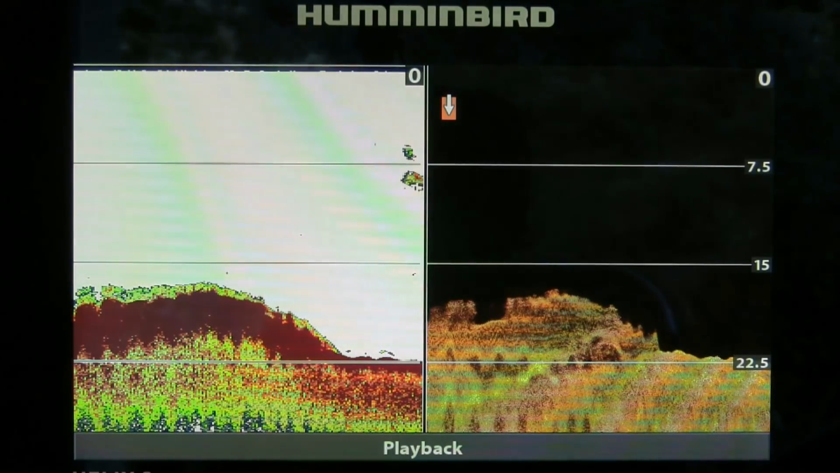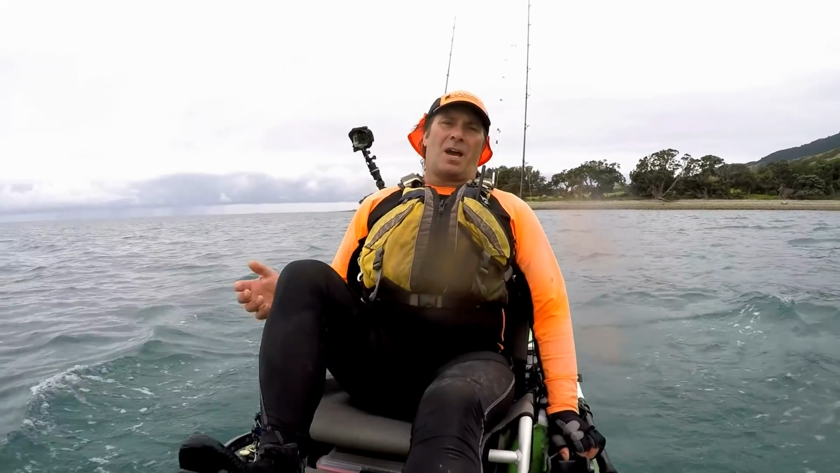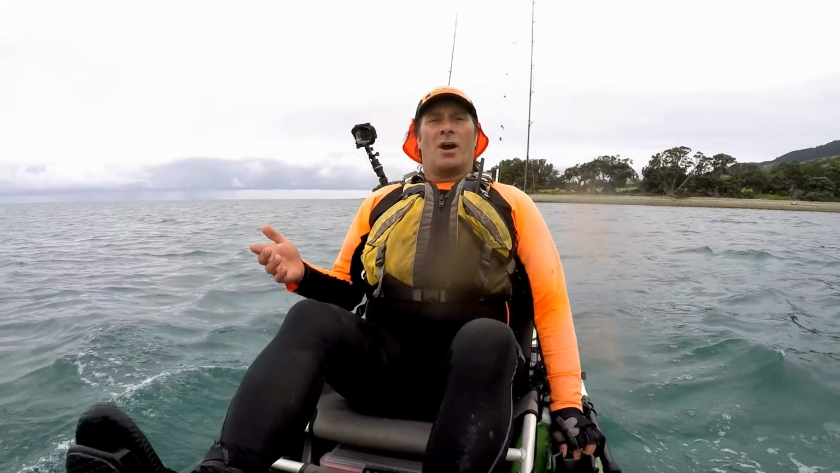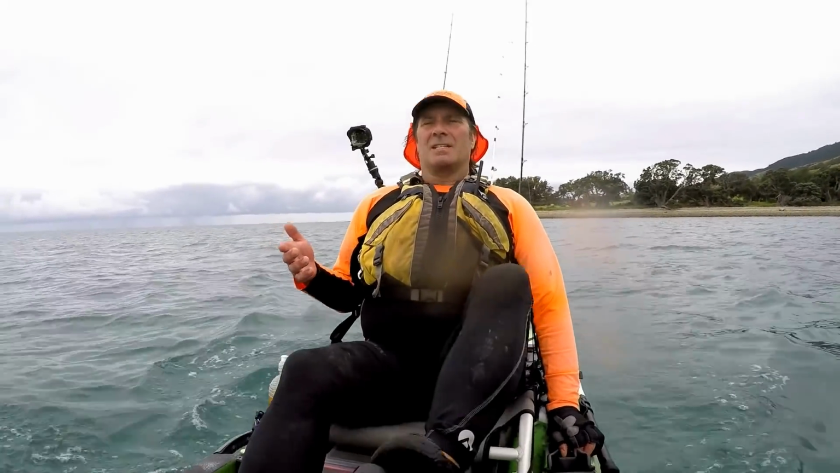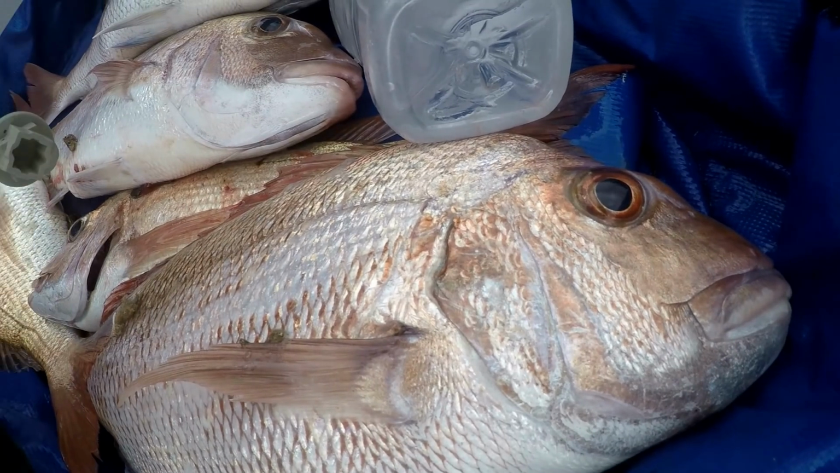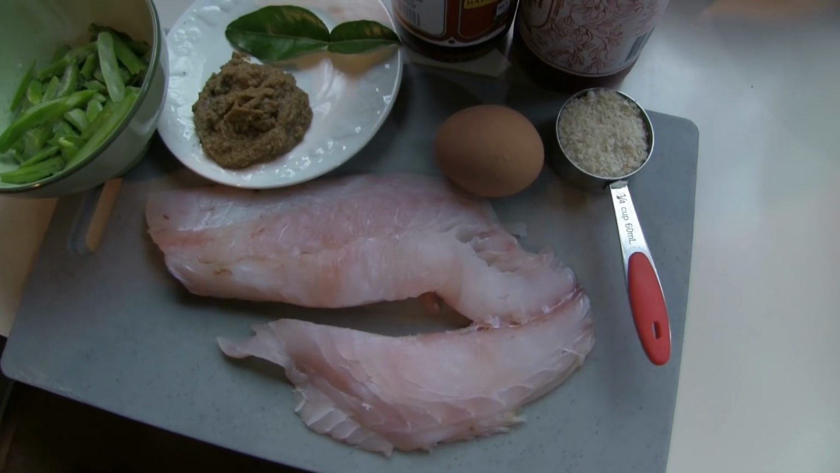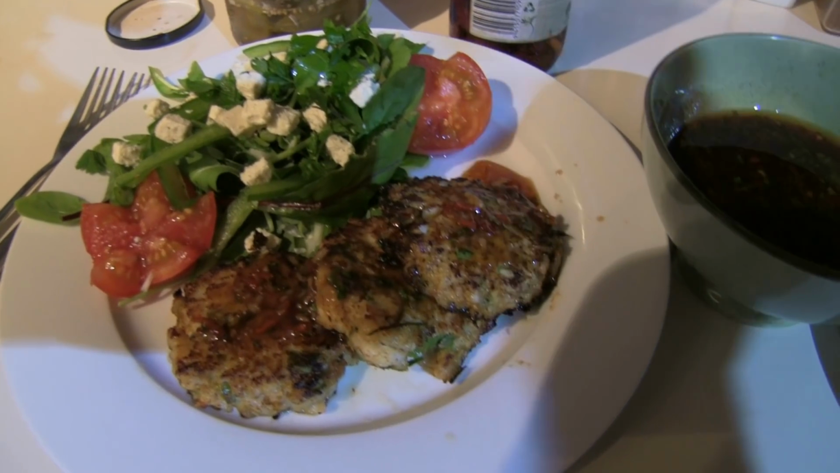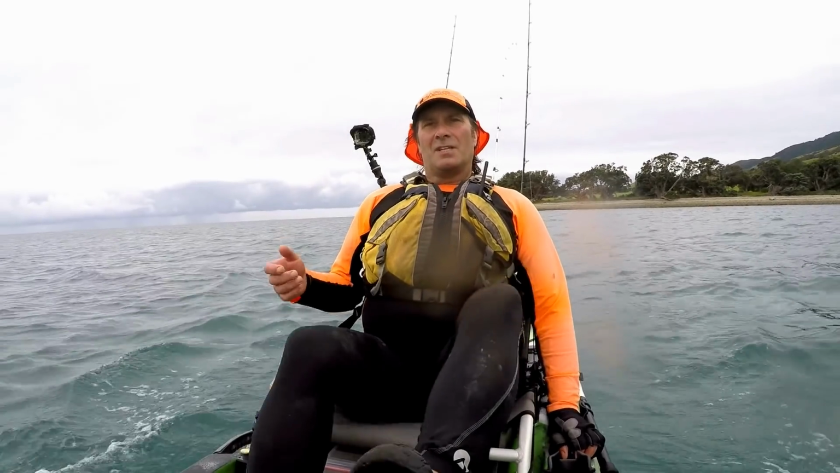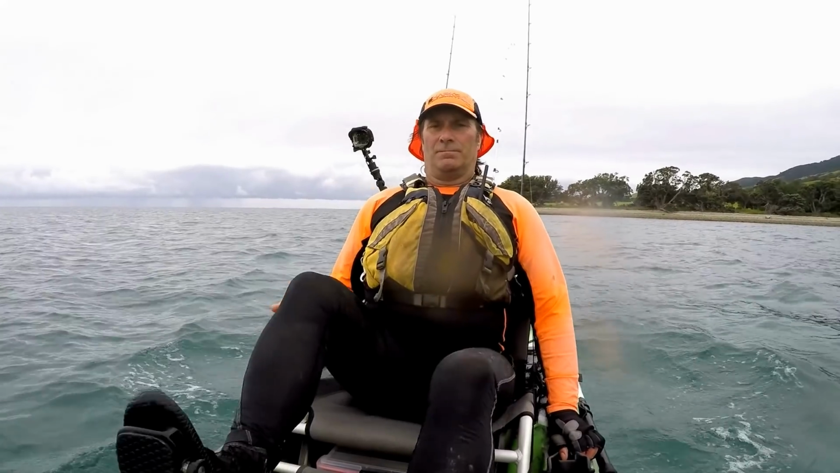In the fish finder screenshot section this time, I have some more amazing images from my Humminbird Helix 9 Mega Chirp, and a recipe, something different to do with snapper this time. We look at a nice way to impress your friends and also quite easy to make. Very tasty. All this and more coming up on Real Screaming Kayaks.